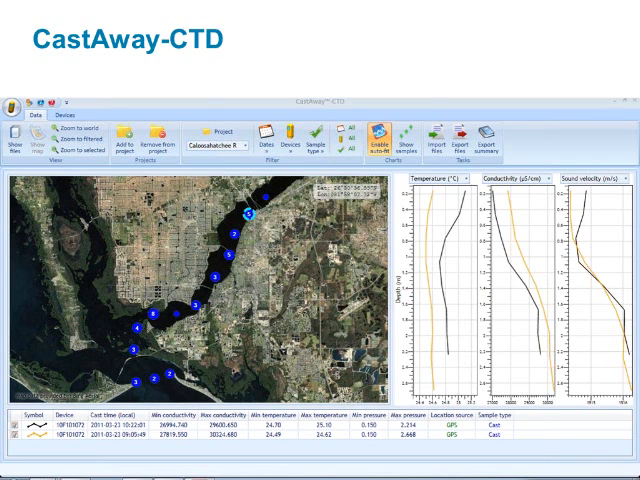Hey, did you mark the position of that CastAway cast? No, I thought you hit the GPS. No, I thought you hit the GPS.